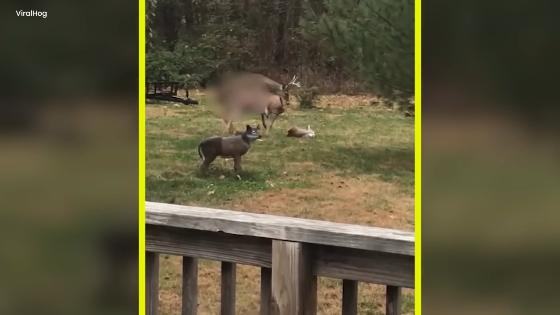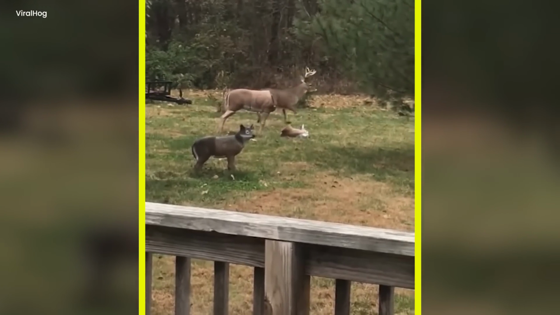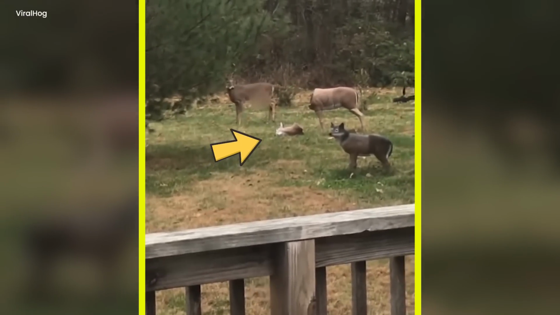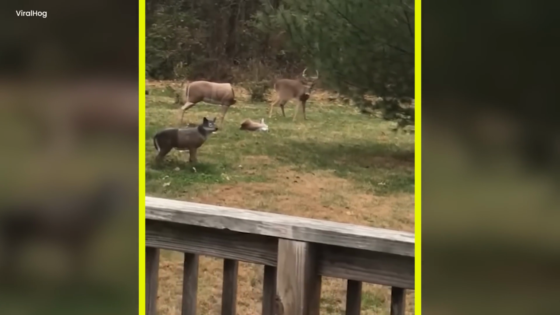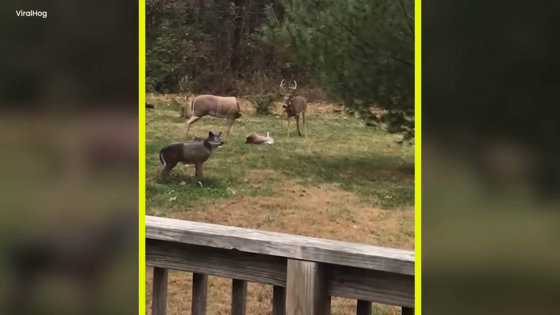Suddenly, the statue deer's neck broke. The real deer was distressed by it. Then it knew that it was not a real one. It was just a statue, so it moved away from there. It was a great, deep mystery how the deer considered the statue real.